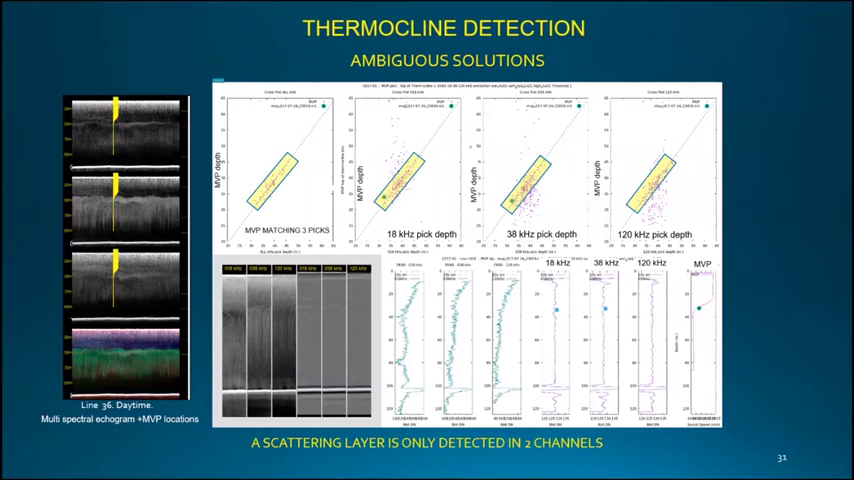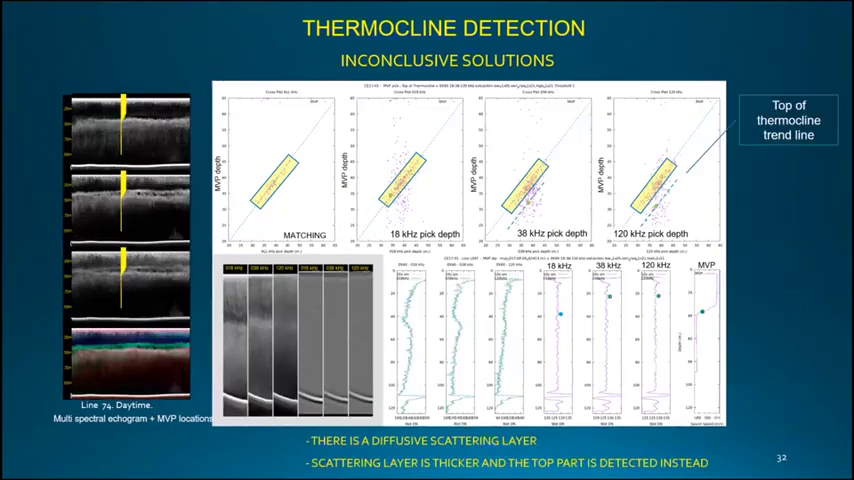But it wasn't always working like this. On some occasions, what we found is that it was working for some frequencies, in this case for the low frequency and medium frequency, but it wasn't working for the high frequency. In this case, the solution was ambiguous, less confidence. Only 2 out of 3 were telling us that that was the real thermocline. And on some other occasions, only one of the frequencies was matching the depth of the thermocline, and the other ones were matching with something else.